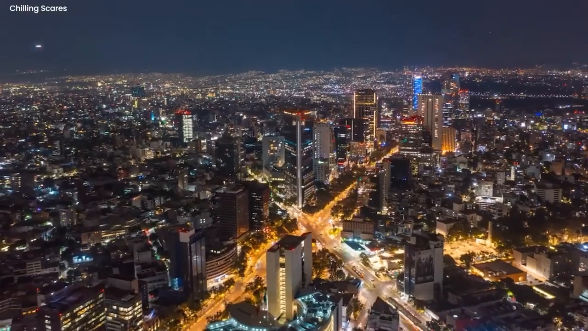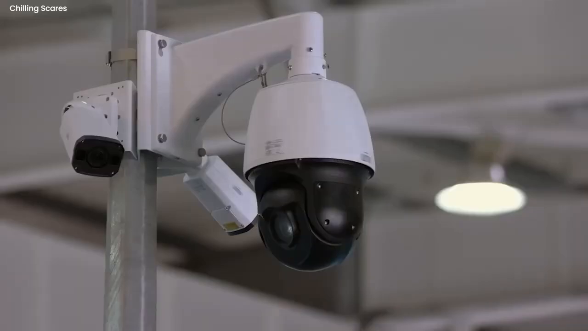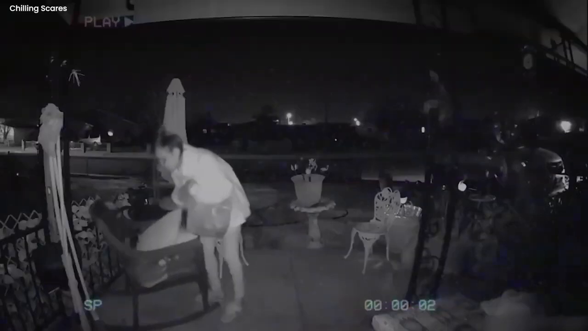In a more unsettling turn of events, this video captures a deeply disturbing incident involving an elderly woman approaching the front door of a specific house during the late hours of the night. Her gaze fixated upon the door already sends shivers down the spine. But what amplifies the terror is the object clutched tightly in her hand.